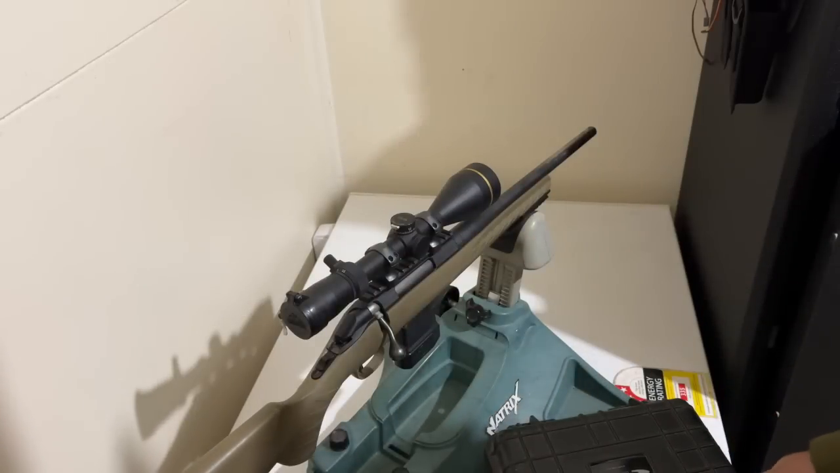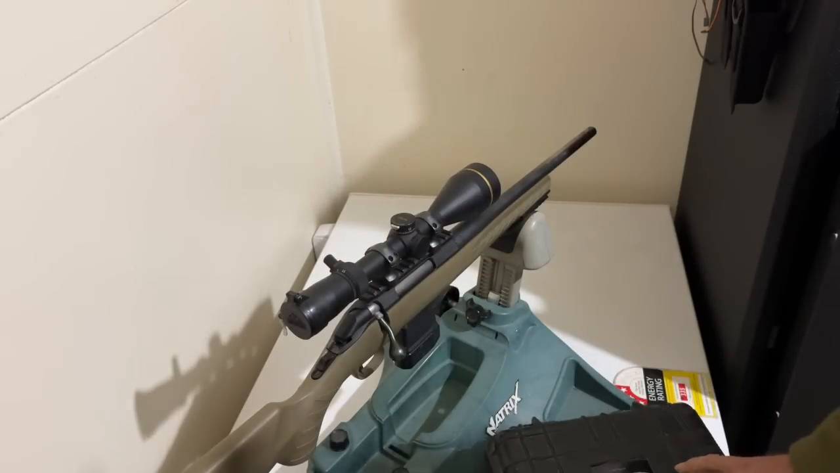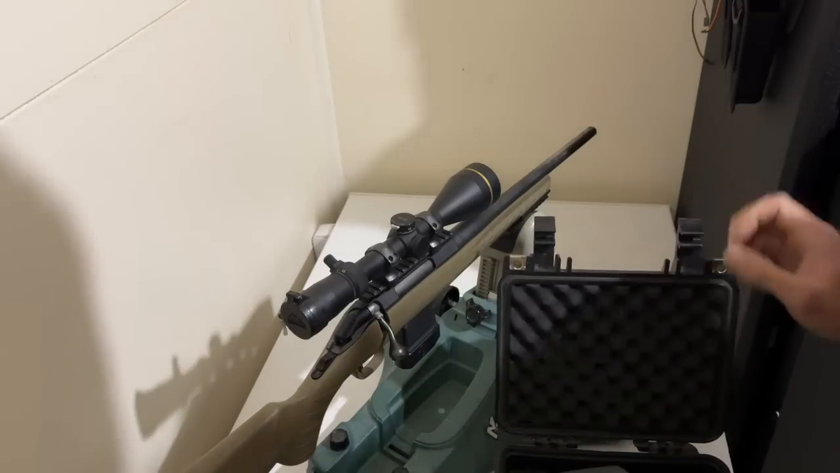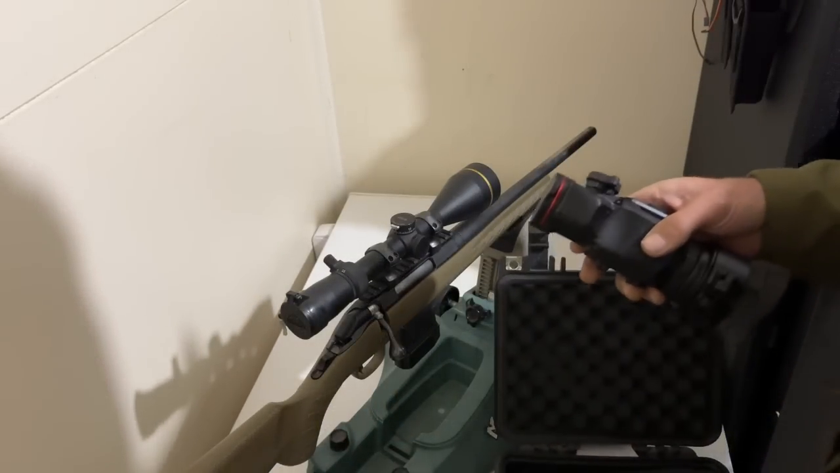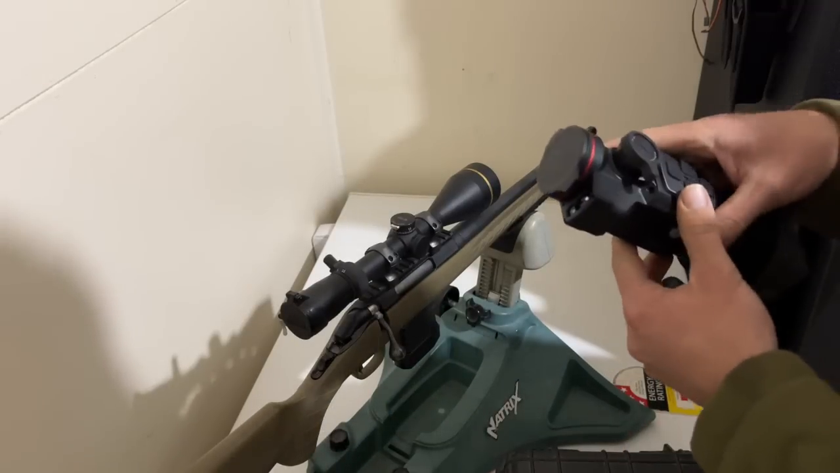This is my Leupold VX3 HD 3.5 to 10 by 50. It is probably better if you can get one with a little bit lower magnification than that. I just keep it in this little case and throw it in the ute with me. That way, if I need to come back from work and it's dark, I can just chuck it on the front.